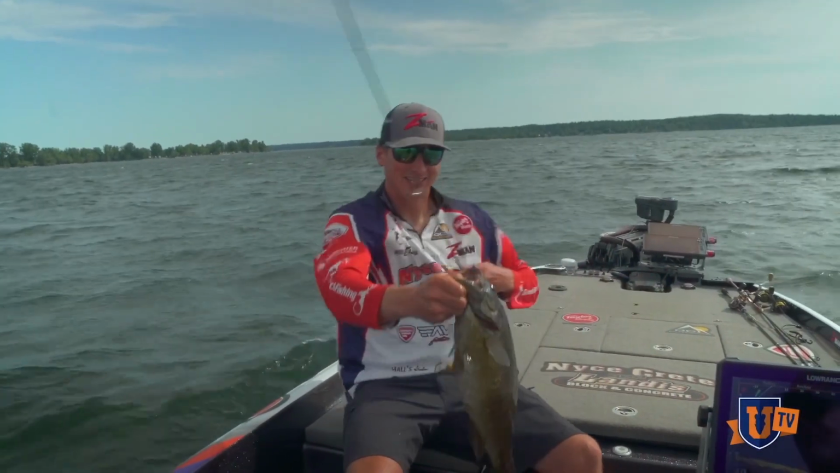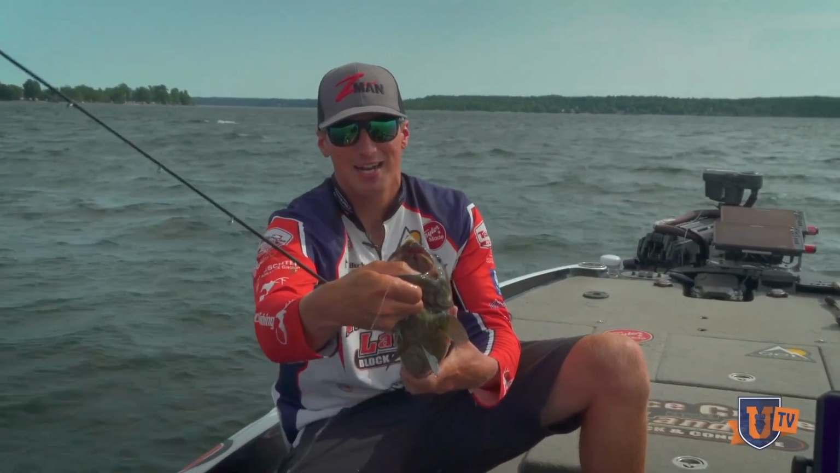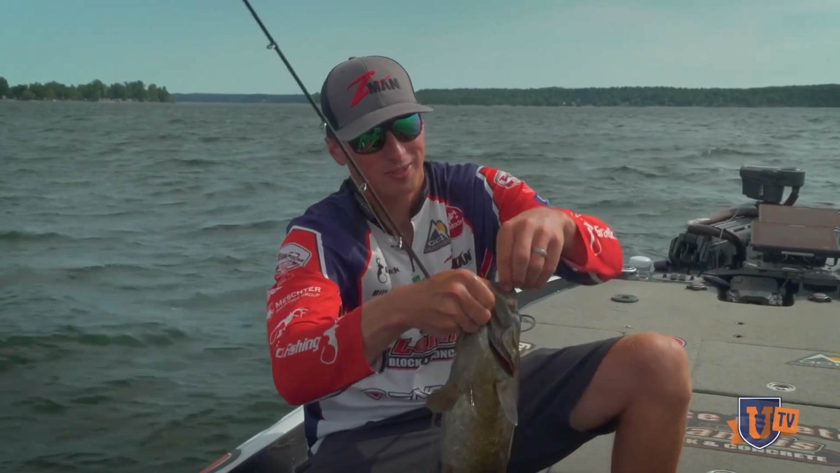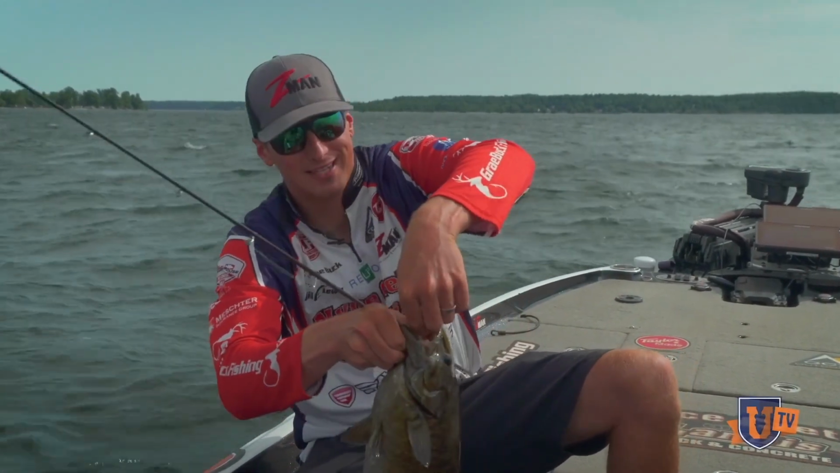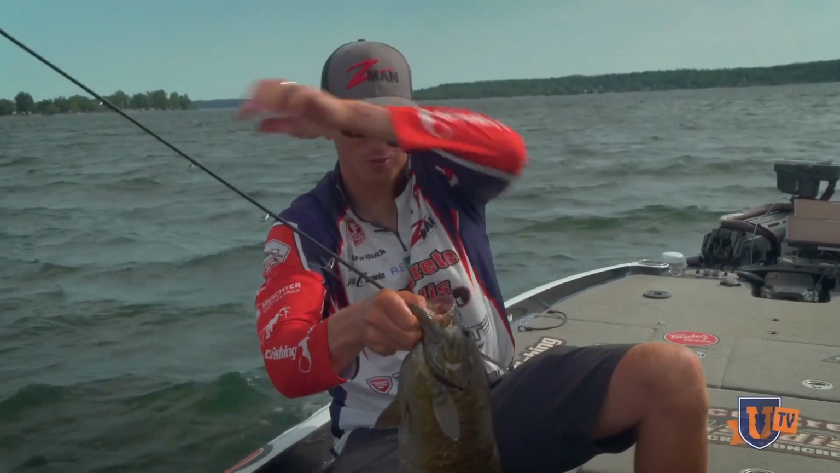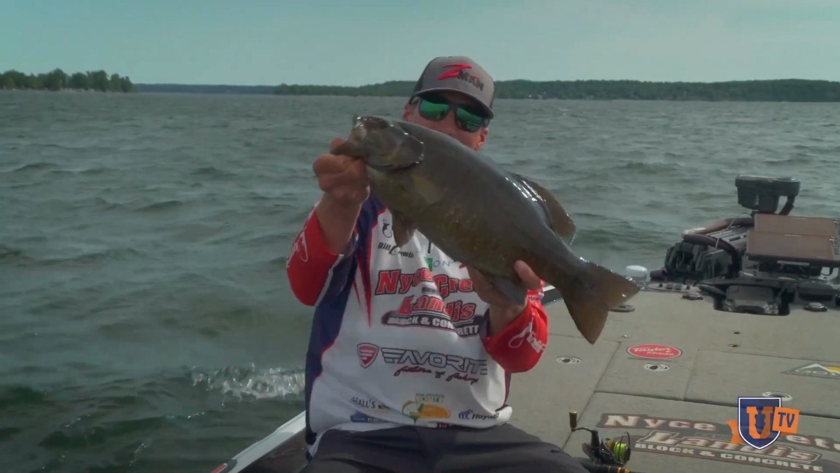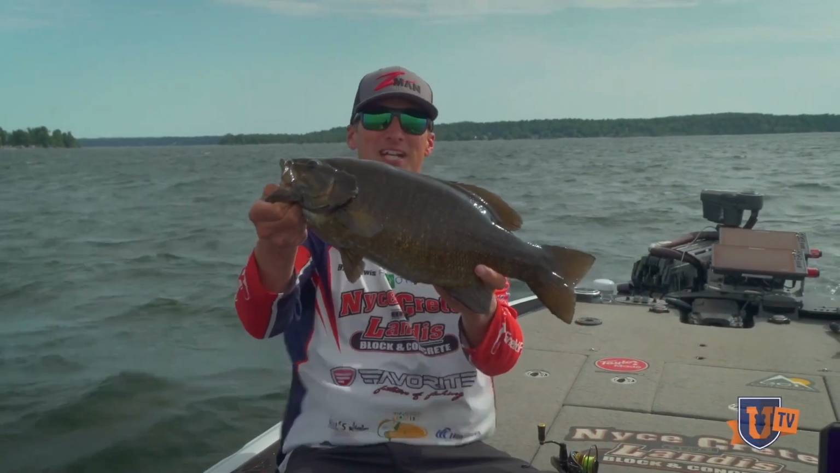What's cool is you can see that bait right in the roof of its mouth. You hooked it with that Hayabusa DSR 132, my favorite drop shot. It's a little number 2 hook. Just pegged them right where you want them. That fish is beautiful, and that's what you come to the Great Lakes to catch.